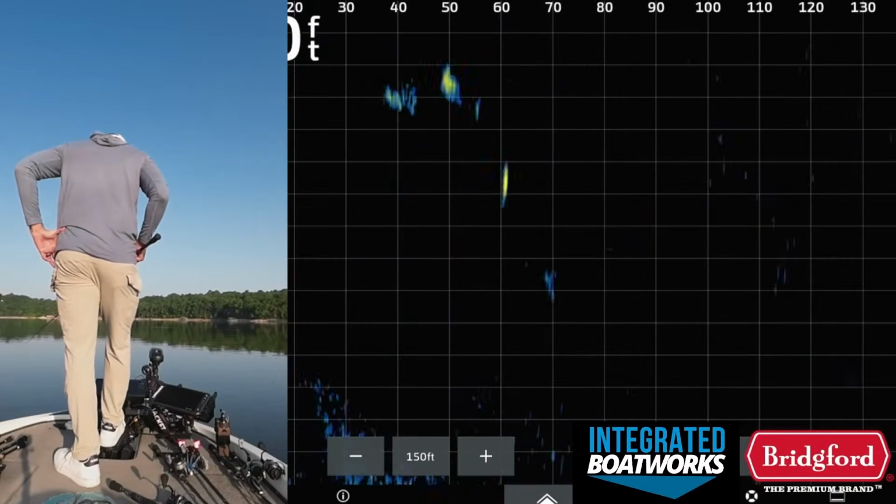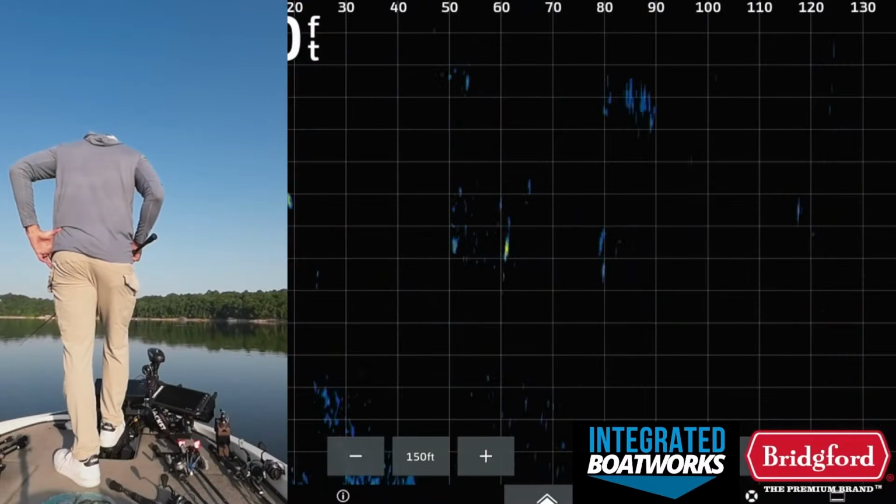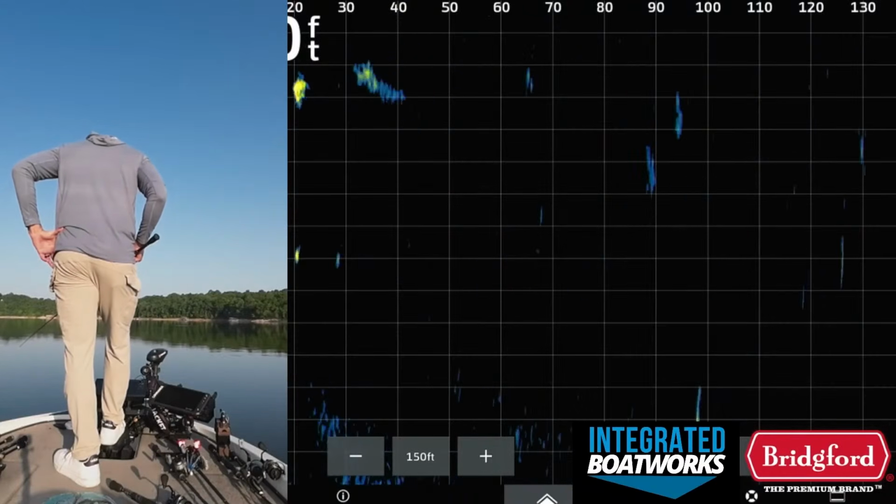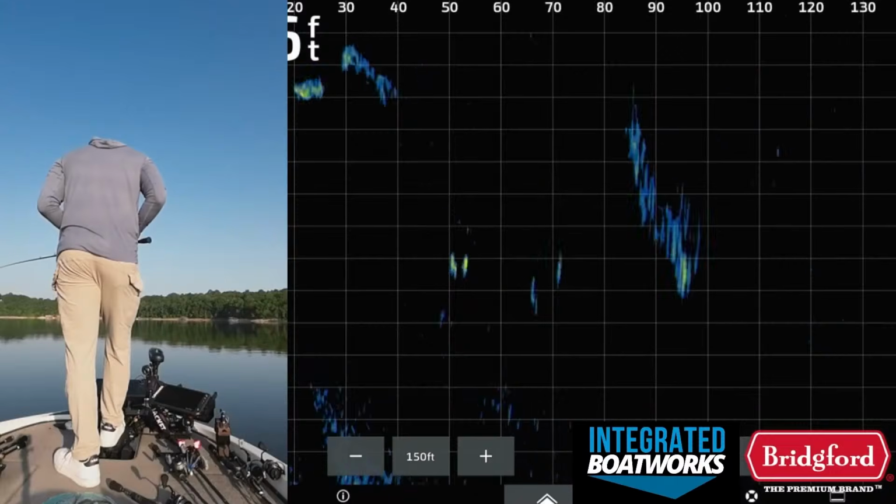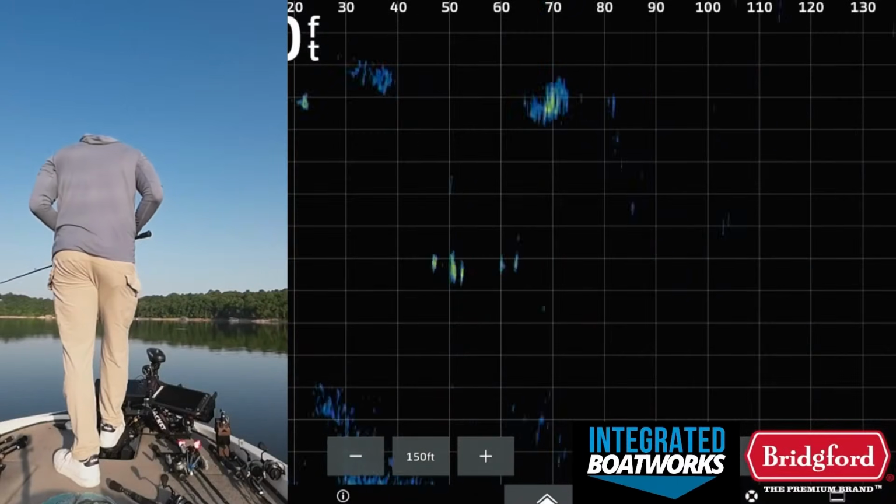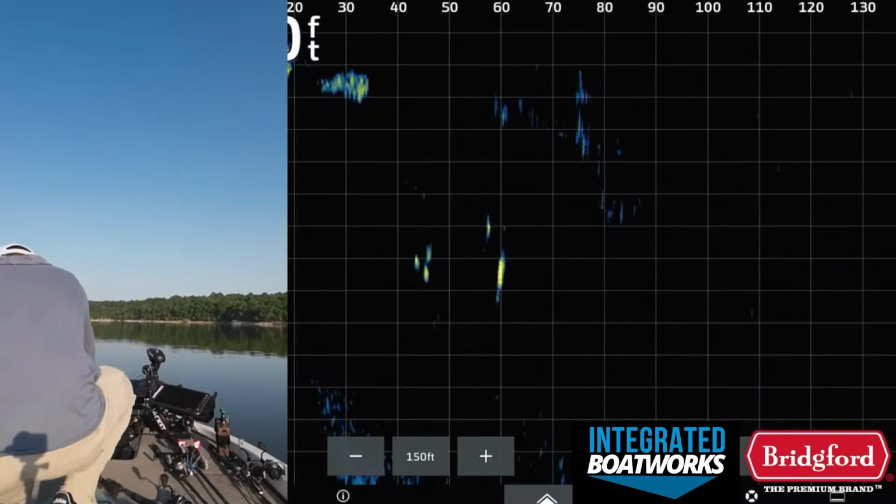I want to see if I see anything that looks bigger. There are definitely bigger fish deeper underneath down there. I don't know if I could catch those fish with a jigging spoon or something. Maybe, there's those fish that are down there in like 16 feet. Maybe that's a deal. Let me try that real fast.